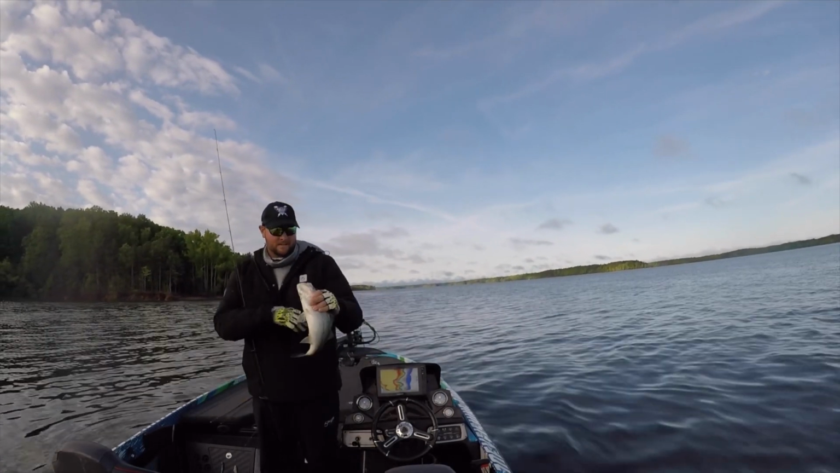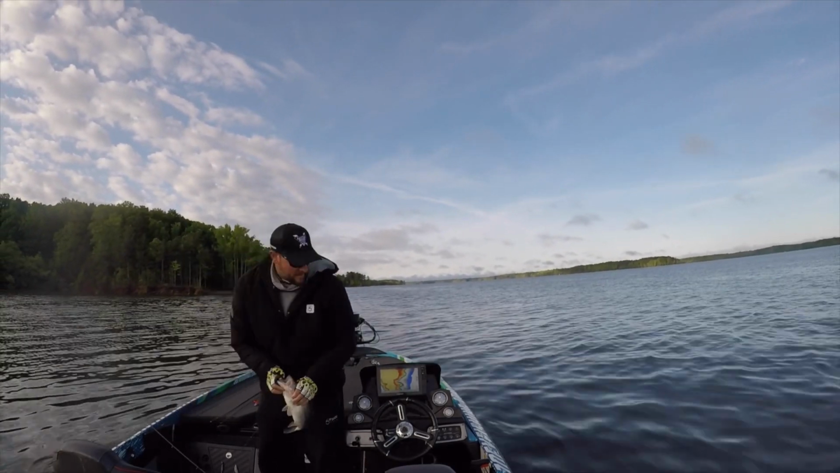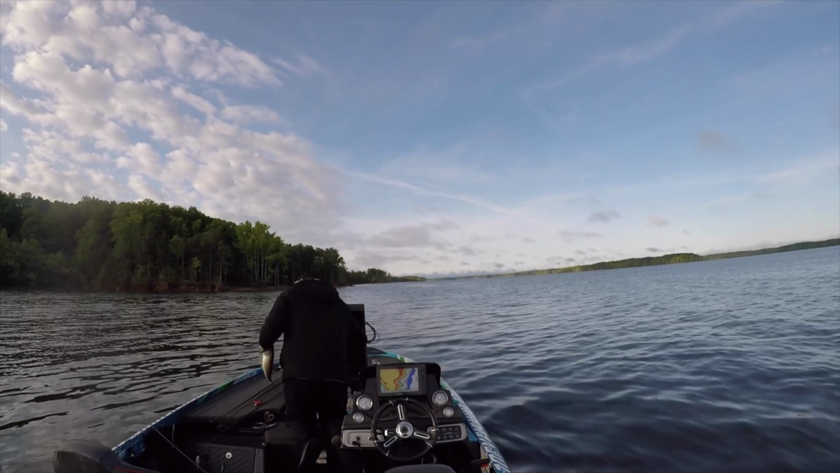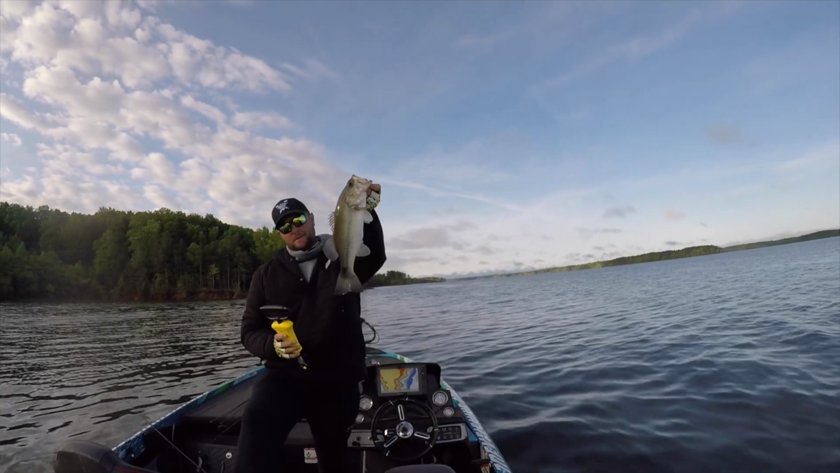About the average size. I want to see if it's a 2-pounder. I think they're close to 2 pounds. But I could see that one clear as day sitting on the stump. They're out there, caught it.